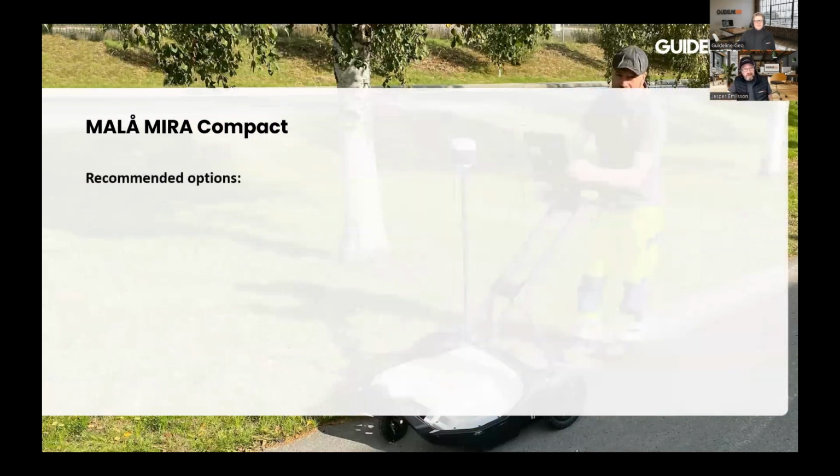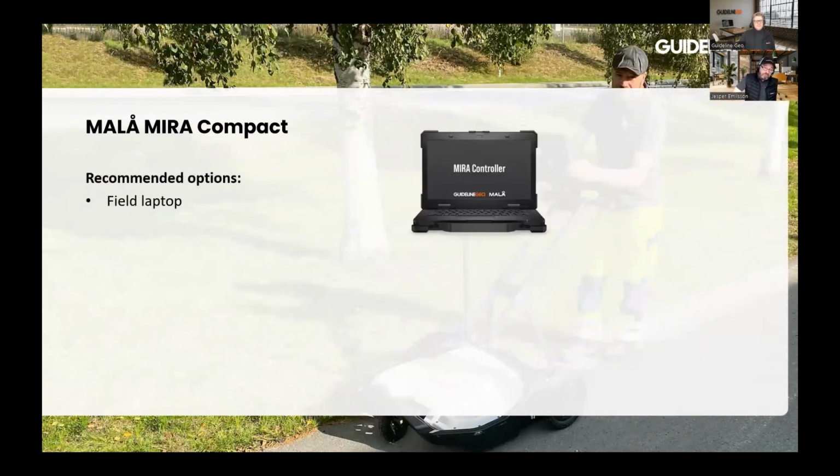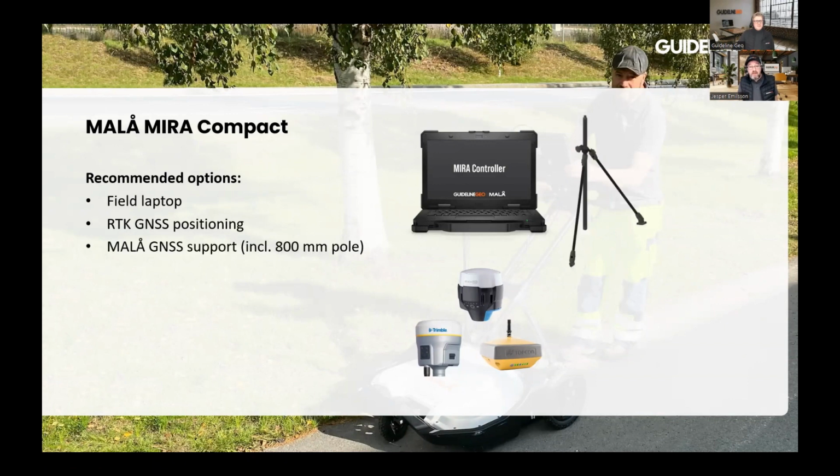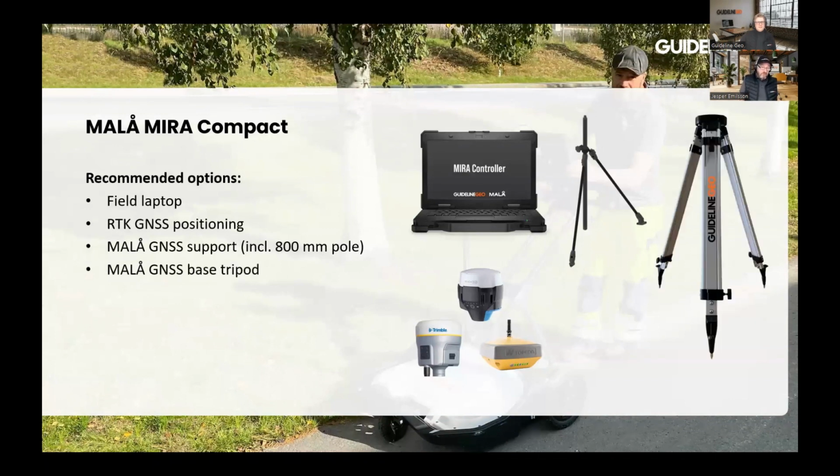There are a lot of recommended options, or a few at least. Maybe most importantly, the field laptop. RTK GNSS positioning is, of course, very important. It's really important to have good positioning. So we can help provide RTK GNSS from a variety of different developers and manufacturers. And another option is the 80 centimeters GNSS pole including GNSS support. You can see that in the background image. In fact, that's what is being used there.